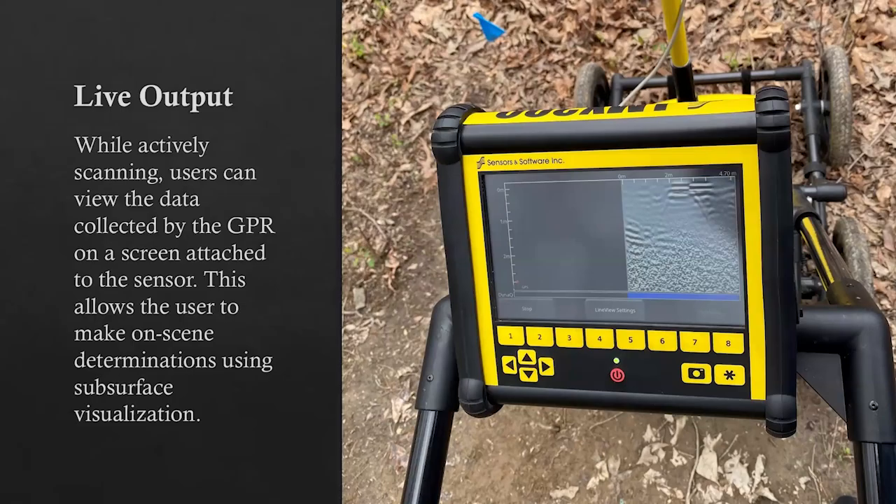If you happen to go too fast, or you lose traction on your control wheel that helps you measure your distance, it'll light up light blue in that dark blue bar, and you'll be able to see that the quality of your scan has dropped in that location, so you can rescan over that area. And by seeing your scans while on scene, you're able to make on-scene determinations on site using subsurface visualization.